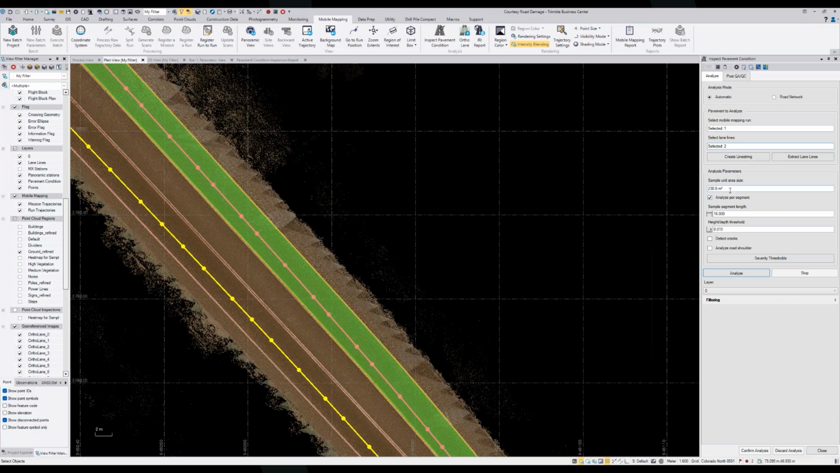Then we've got some user parameters. So we've got sample unit size, sample segment length, a height depth threshold, and then this checkbox here says detect cracks, and then it gives you an option for back camera or ortho lane. Since we have ortho lanes generated for this project, we would want to use those so that we get severity info for the cracks and not just IDs of the cracks. You can run back camera and it'll run faster. You don't need to generate ortho lanes, but you'll just lack that severity info on your cracks.